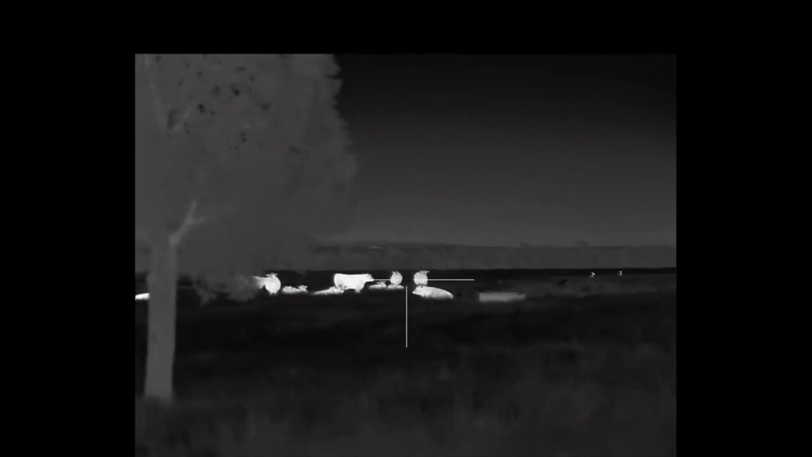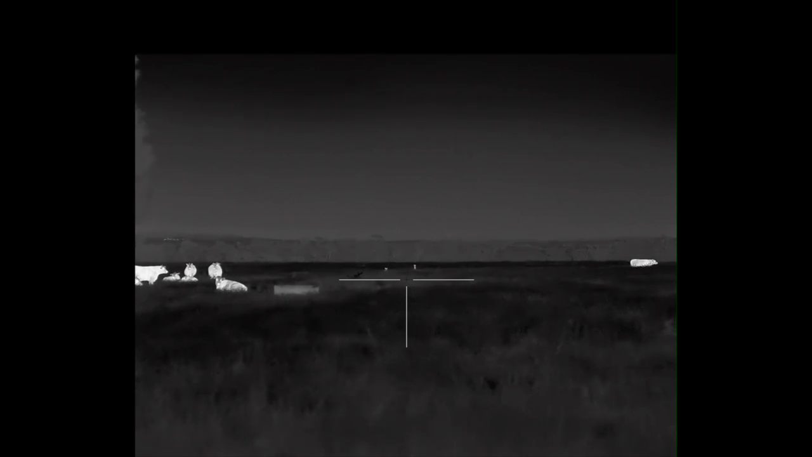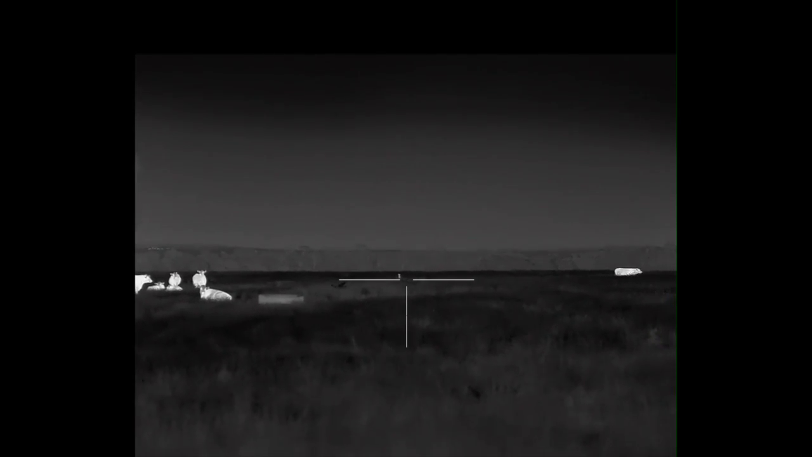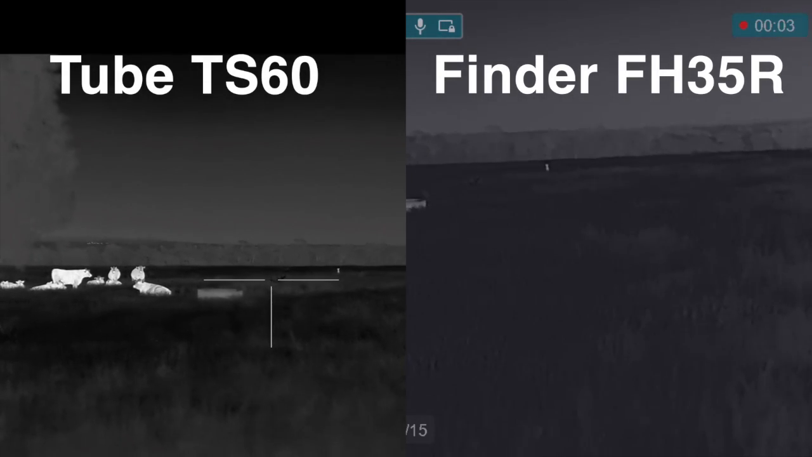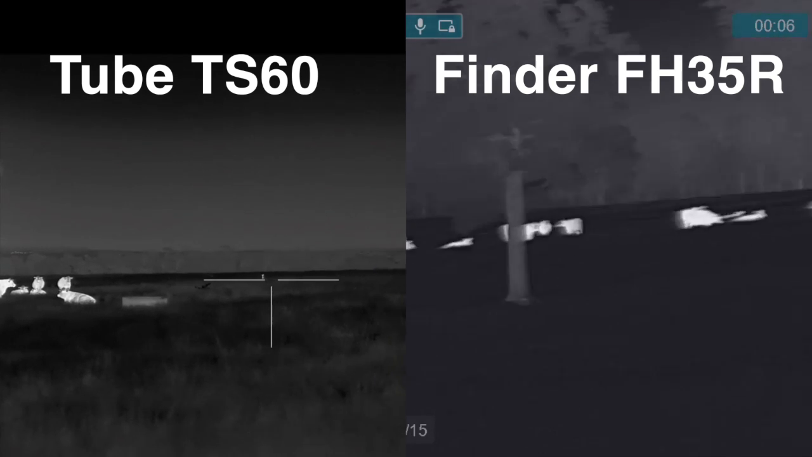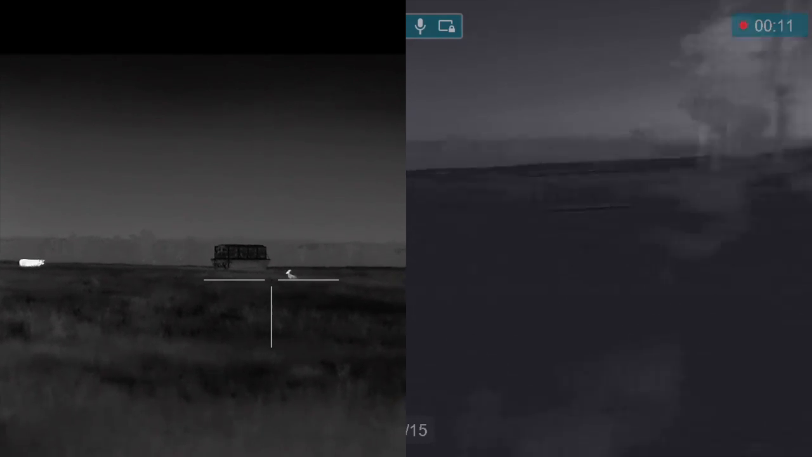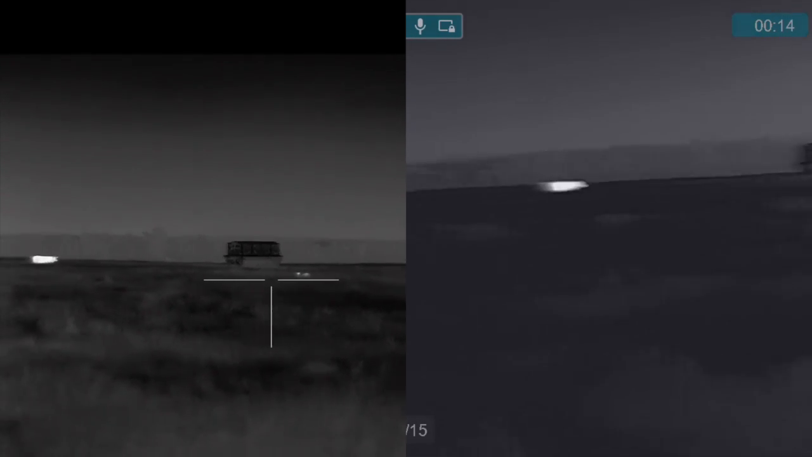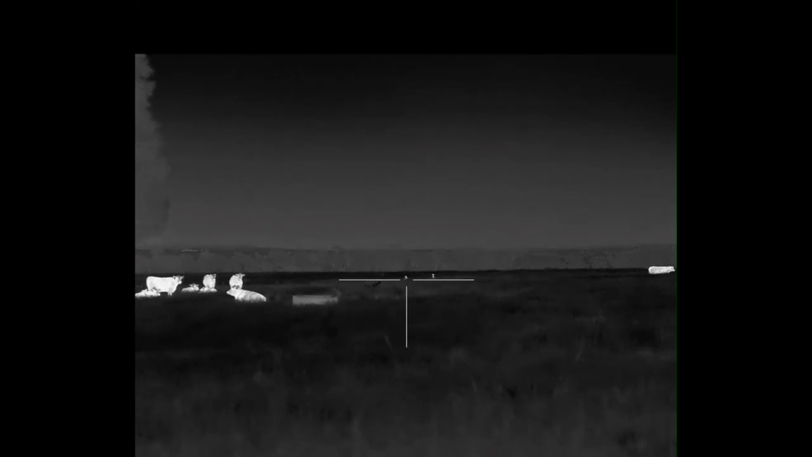Okay, well, this is the TS60, infrared TS60 tube scope, thermal scope. I could see those dots over there, wasn't sure what it was before with the FH35R, but with this scope the clarity is so much better. I can distinctly make out that they're roos. Not sure how good it is in the recording. It obviously won't be as good as what it is in the eyepiece, but that thing's really good.